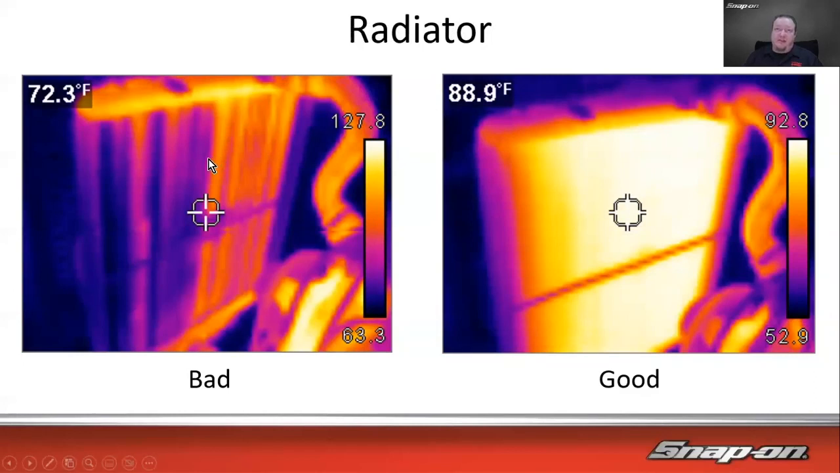Radiator, that one's pretty straightforward, right? Is it flowing or is it not? If it's flowing, then we see nice even flow through the radiator, nice and warm. It's 88 degrees or so. And on this side, we have a bad one, obviously not flowing at all on this left-hand side of that radiator whatsoever. It's nice and warm on one side, pretty cool on the other side.